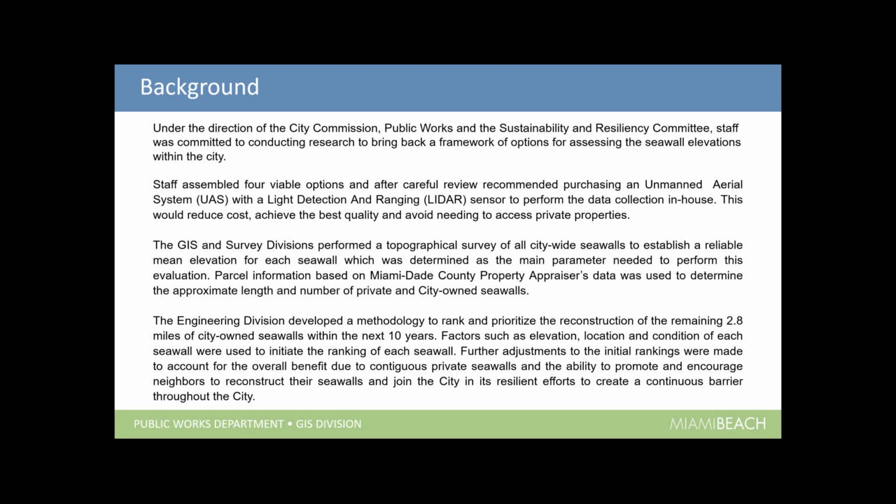But it wasn't just simply figuring out what the elevations of the seawalls were and just saying, okay, we're going to take the lowest. We had to figure out the elevations, the locations of those seawalls, the condition of the existing seawalls. All those factors had to weigh in to rank the seawalls that needed to be either reconstructed or built.